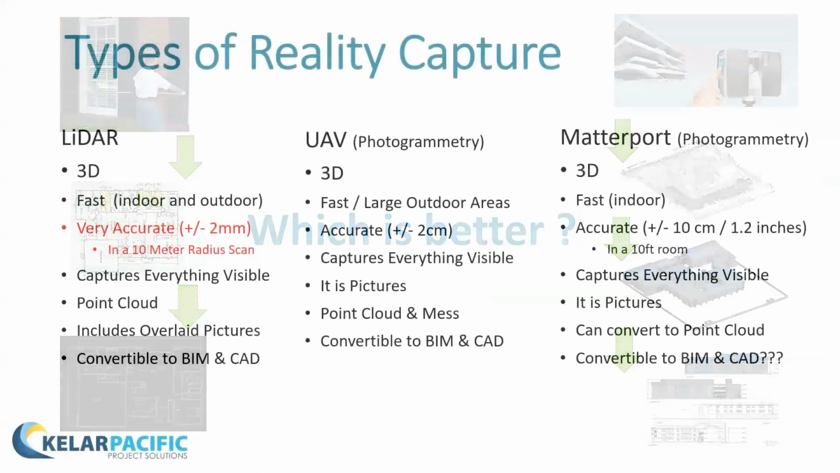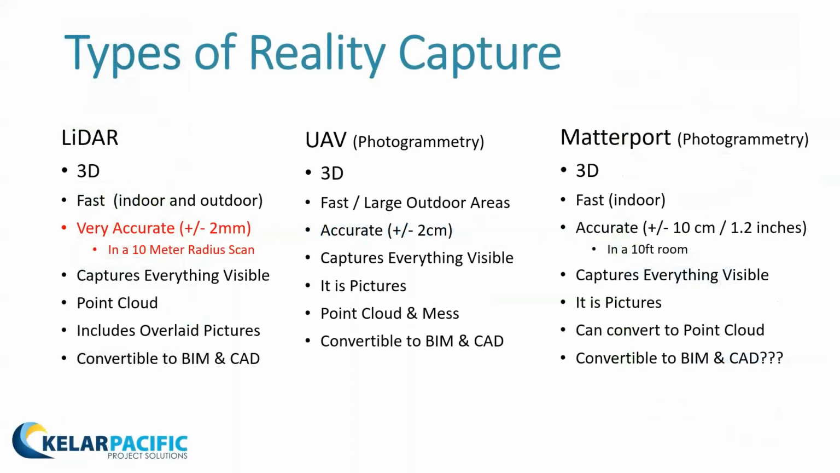All right, so let's talk about the different types of reality capture. We're going to be focusing on LiDAR scanning today, but there are other technologies out there using photogrammetry, for example, like a drone or Matterport. Certainly with the COVID situation, all of the real estate houses are using Matterport a lot. It's 3D. Looks a lot like LiDAR, but it's not.